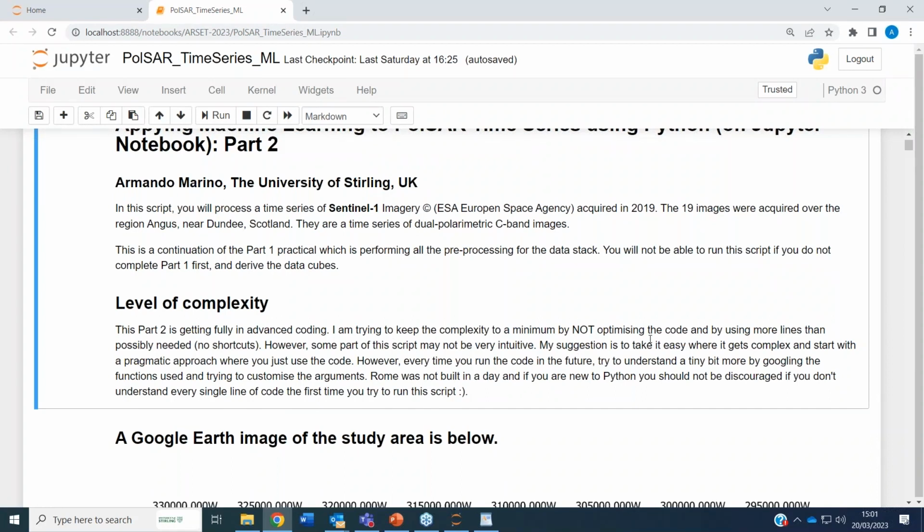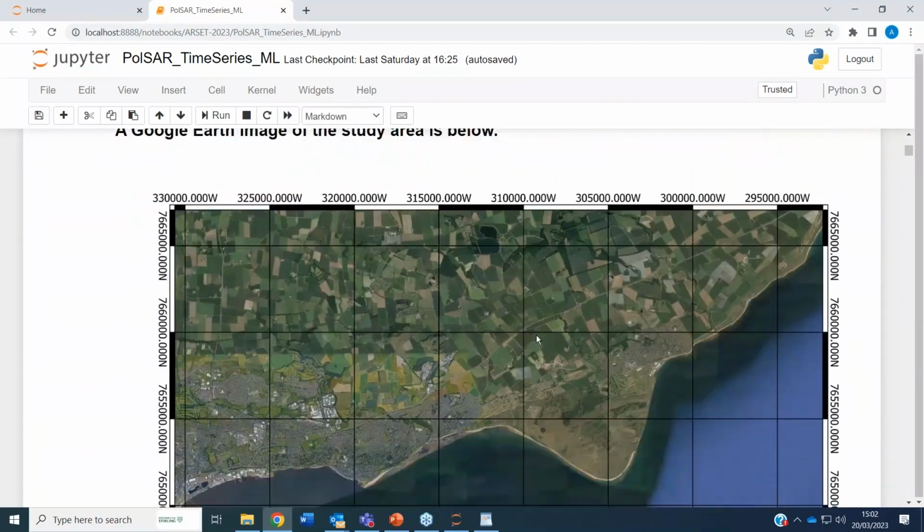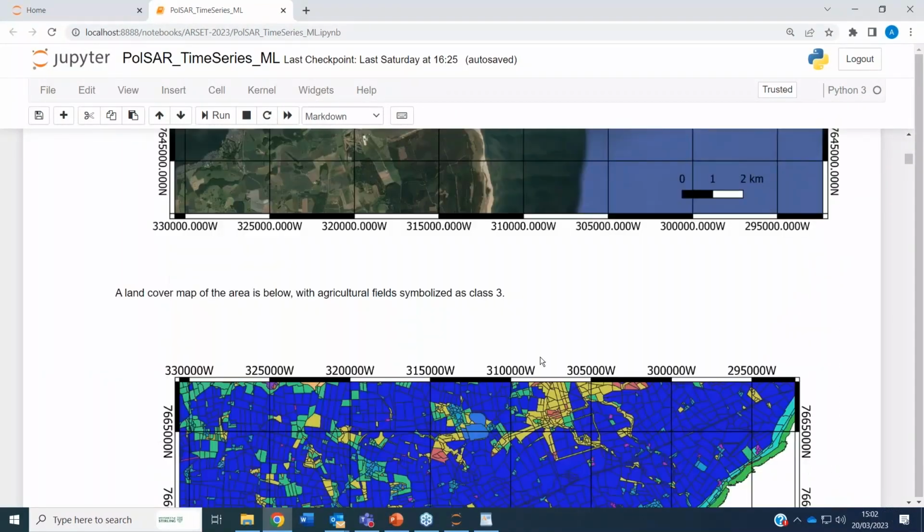My suggestion is that you approach this step by step, line by line. Try to understand what it is, and also try to do the first training before you attempt the second one. If you have questions about the code, please ask during the Q&A. I'm very happy to try to help with that. Now again, the same test site, same area.